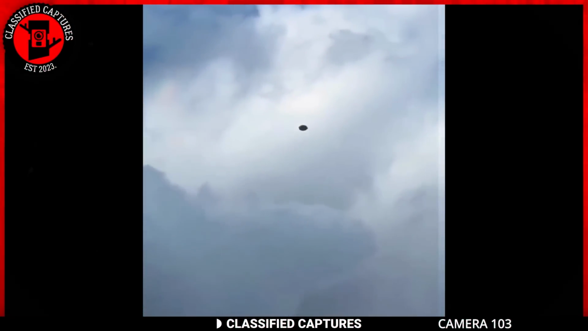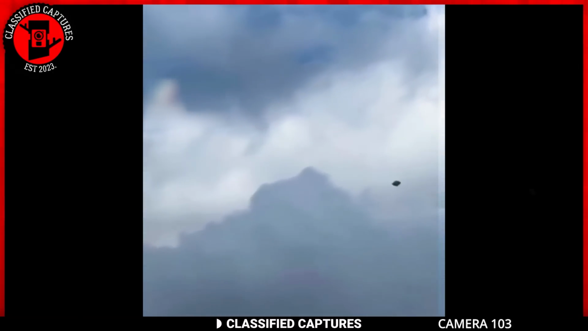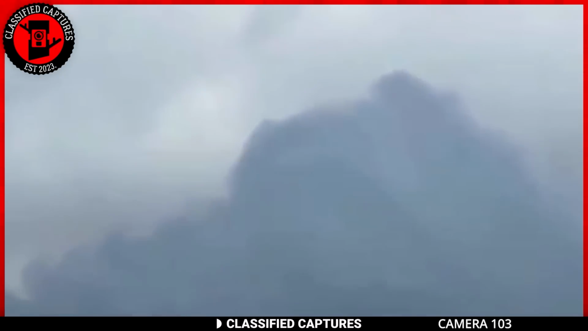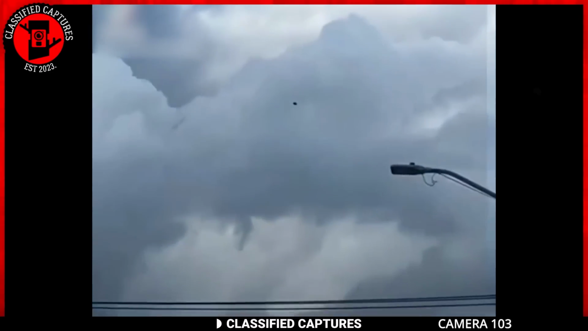All right, buckle up for this one. Feast your eyes on what's being hailed as one of the clearest UFO sightings ever captured on film. In the vast expanse of the sky, there it is, a classic flying saucer, plain as day.